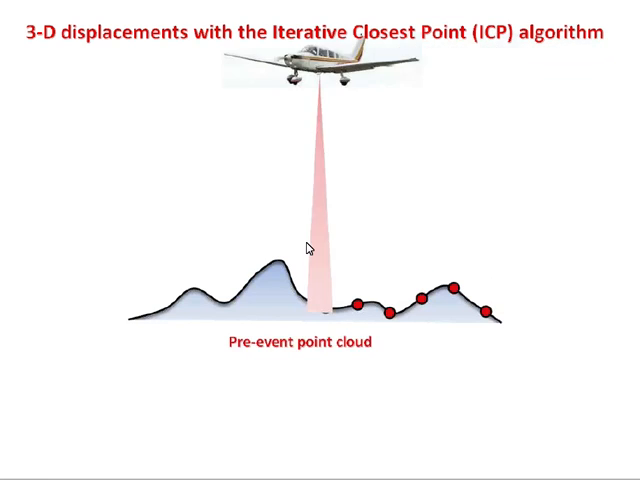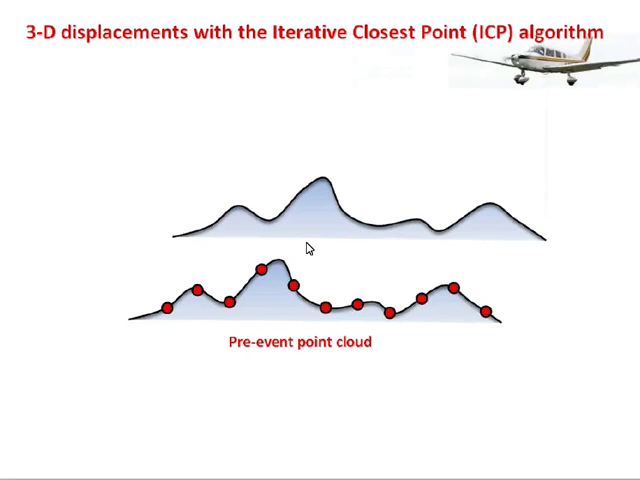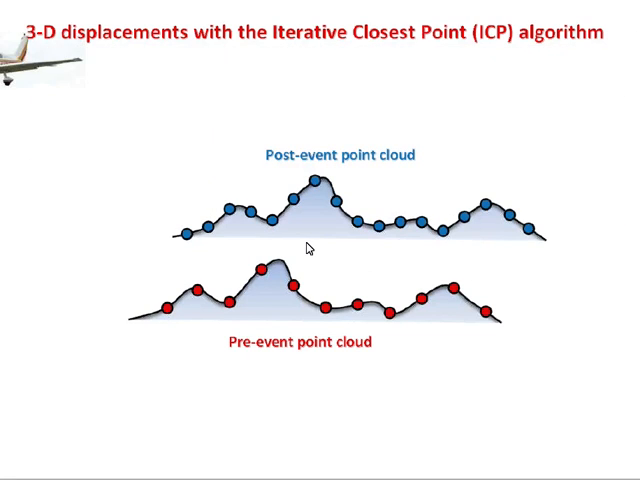Here's our plane measuring that topography before the earthquake. We have a point cloud. Then the earthquake happens, and we come back afterwards and remeasure it. LiDAR technology is always improving, so typically the post-event point cloud will be higher resolution than the pre-event point cloud. So the iterative closest point algorithm is basically as simple as it sounds.